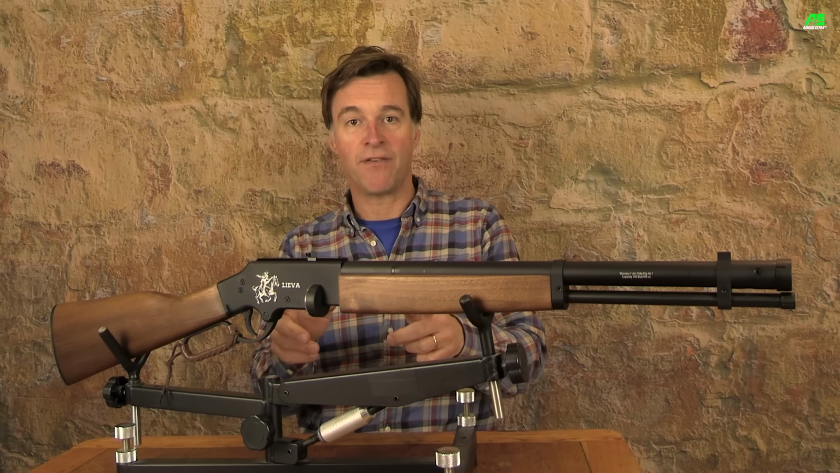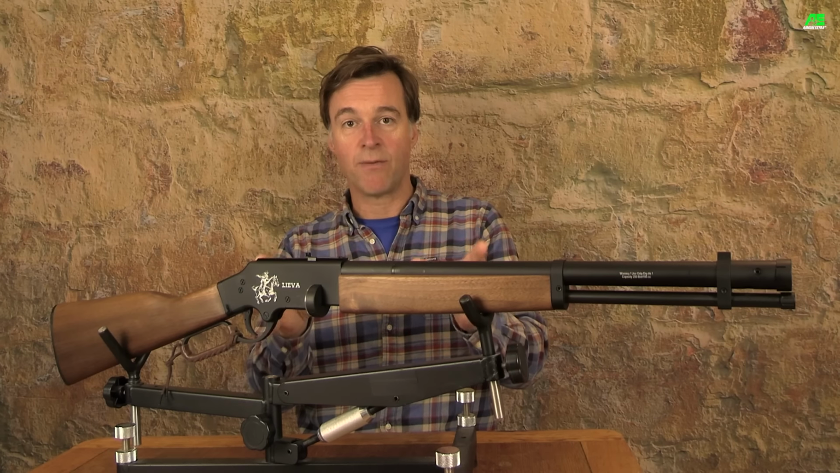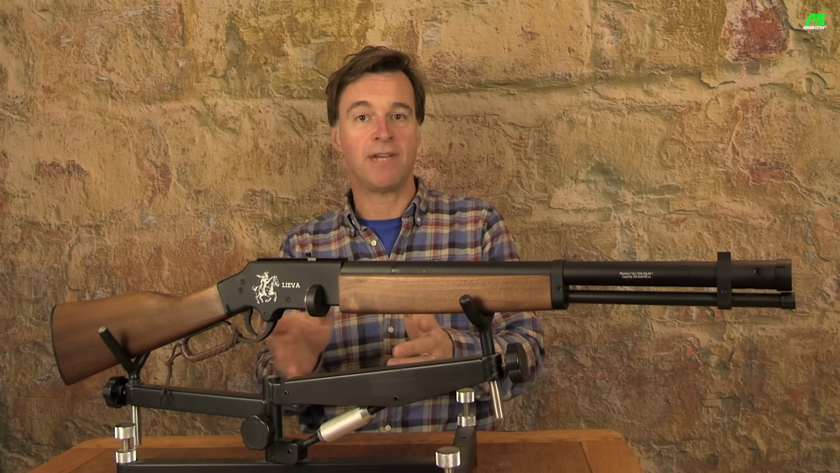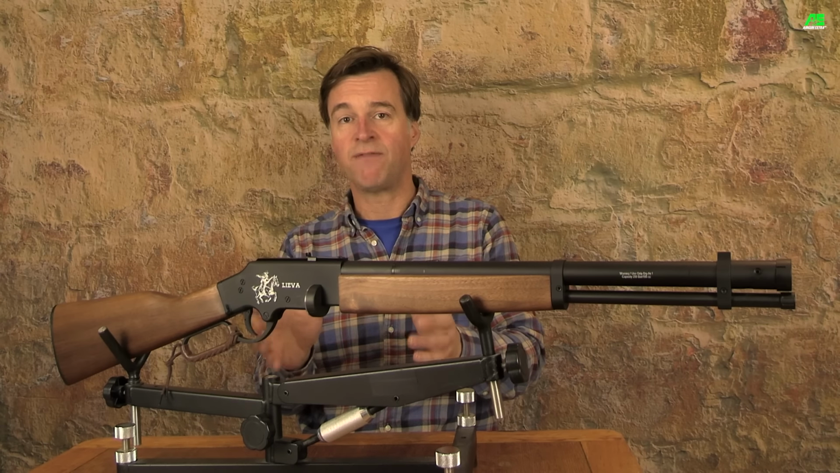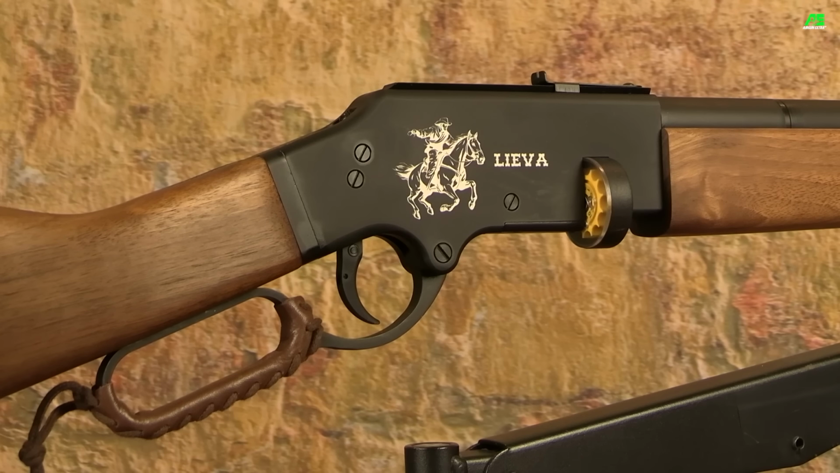This is the black version, but you can also get a model with all silver metalwork, and that one has a recommended retail price of £445. Now, bearing in mind its price point, it actually appears to be very well made. It feels really solid and just looks utterly tidy from one end to the other.